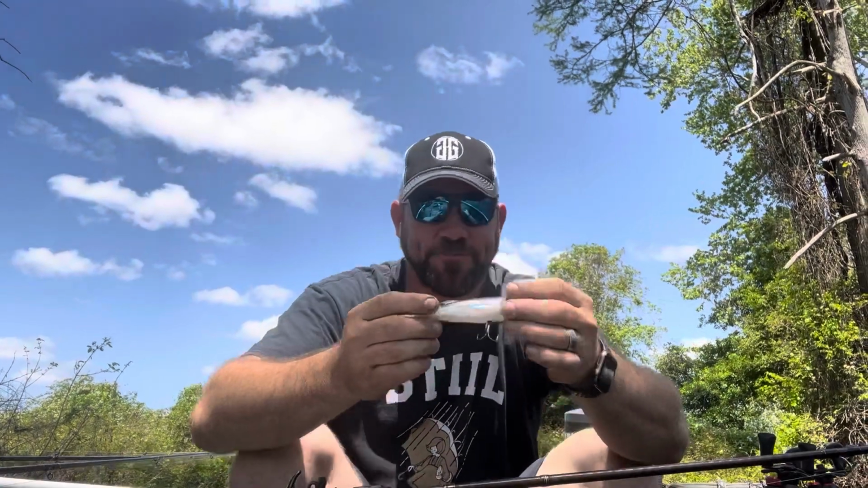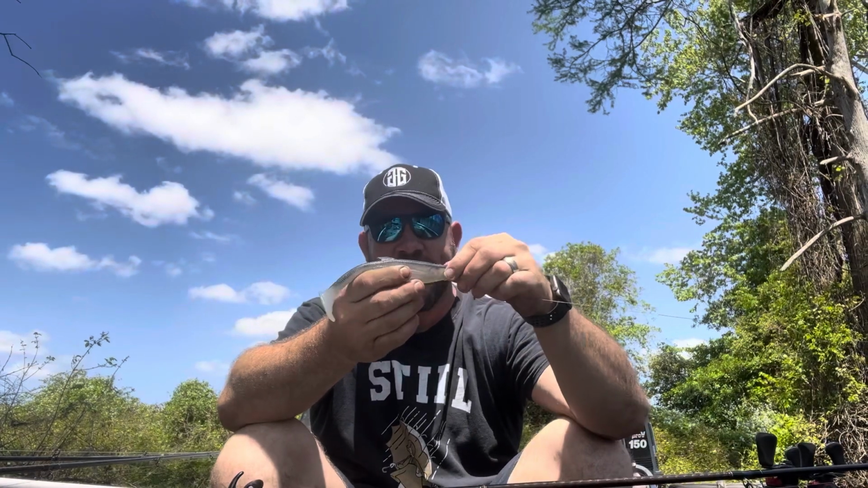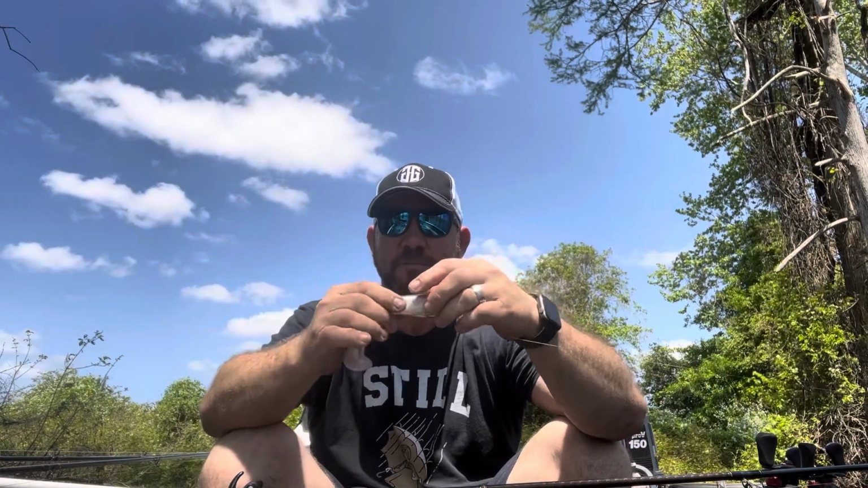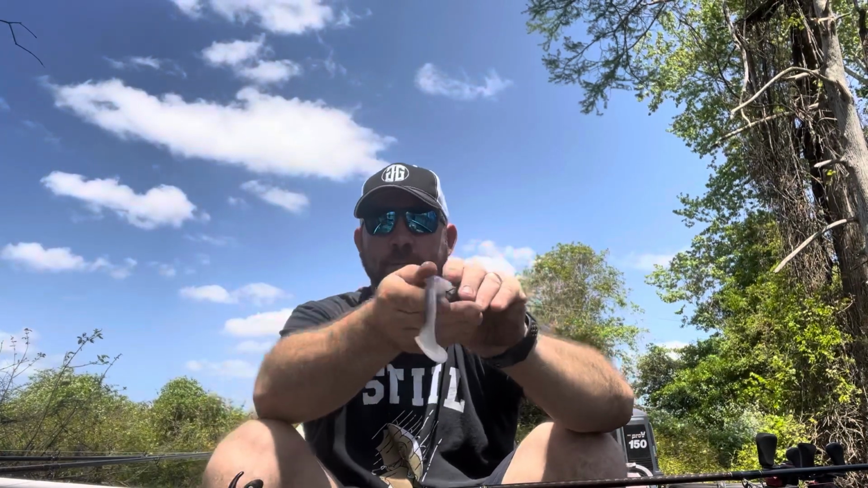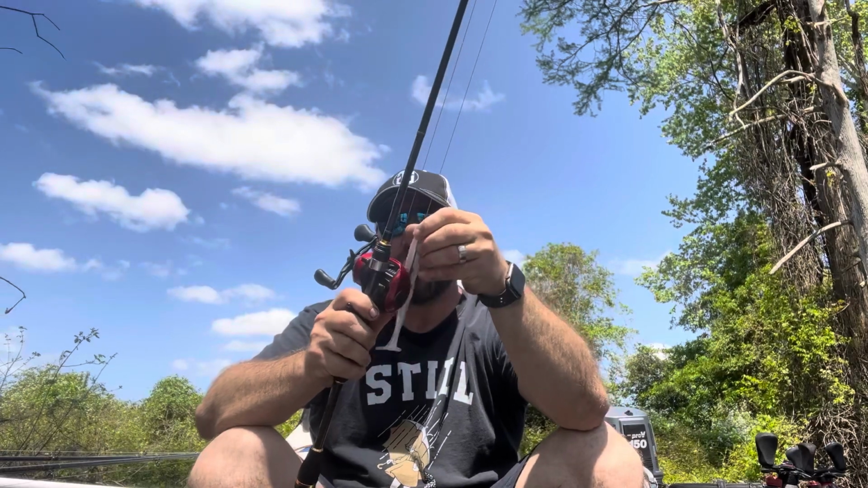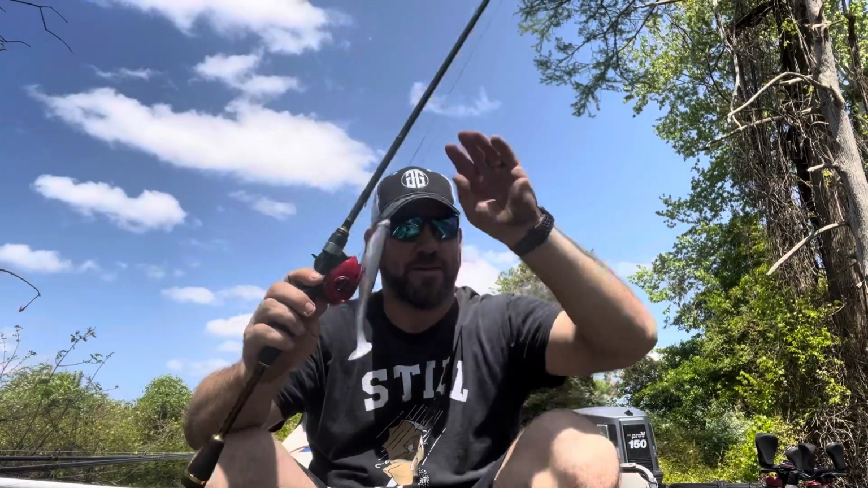What's crazy is the biggest bait of them all, the Castaic Swimmer, puts out the smallest signature. But this is the most shallow bait, and the wobble on it is insane. It'll dang near turn upside down. So if they're real sluggish, this is the bait. If they're active, of course, the A-rig is the bait.